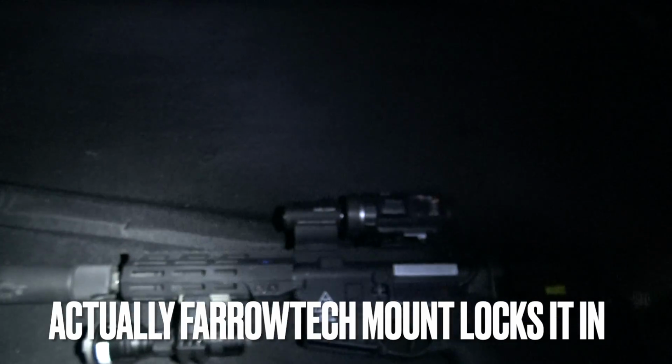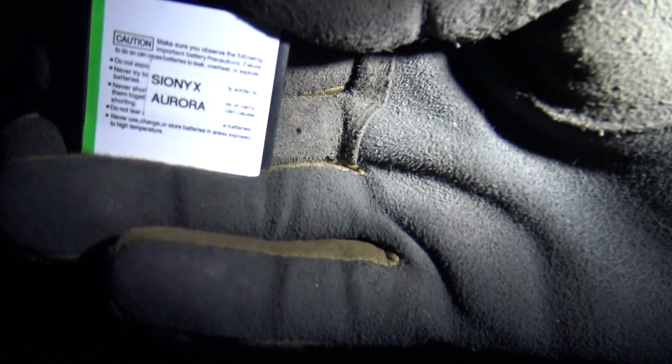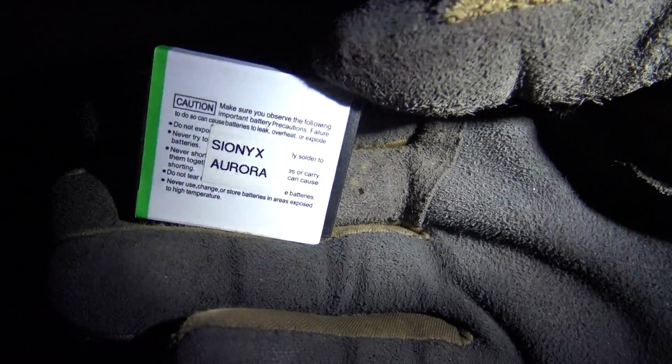And here's what one of the batteries looks like. I do recommend you do exactly what I did and label it. Can you see that? Because you're going to get confused over the years of what this battery goes to. Label it and have a bunch of batteries. I recommend you have at least 4, probably 6, and have them with you.